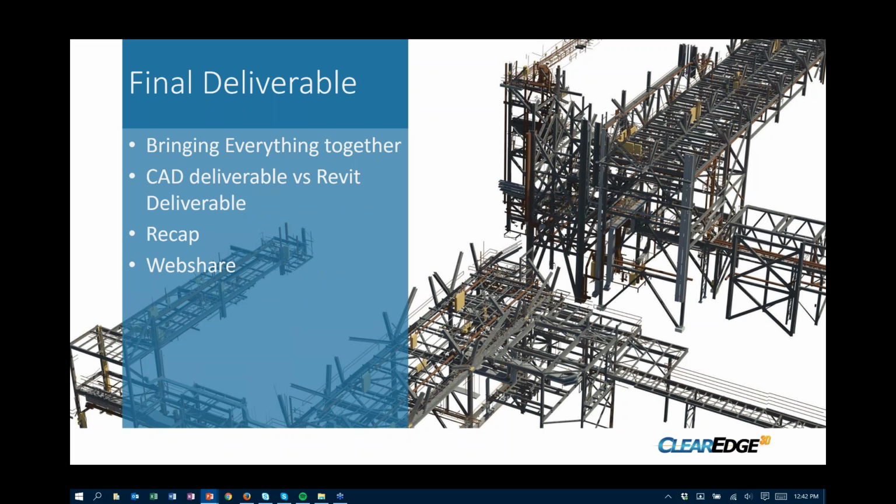So for our final delivery, we brought everything together. We did this model in two separate sections and brought them all together. So we were able to create a CAD model and a Revit model. And there are certain challenges to each.